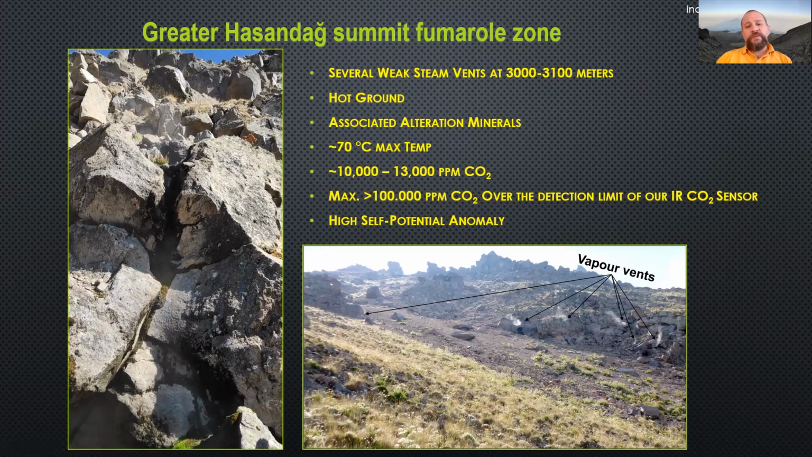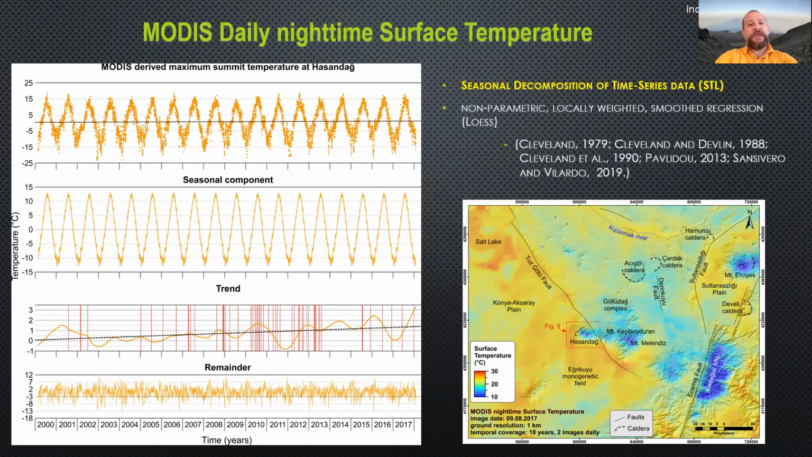So we tried to test if we can monitor this hot thermal zone using thermal infrared imagery. We tested both MODIS and ASTER instruments, and we also had a thermal camera mounted on a drone to acquire high resolution imagery. This is MODIS day and nighttime surface temperature data. This is daily surface temperature data from 2000 to 2018 over the fumarole area on the summit zone.